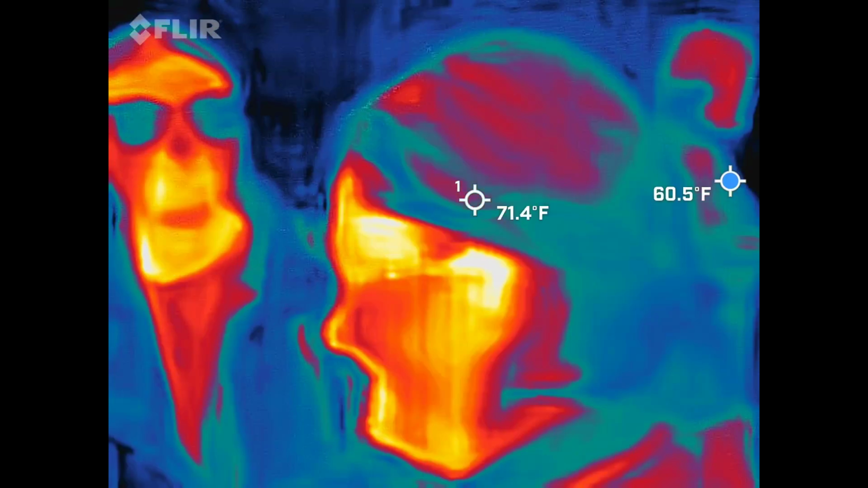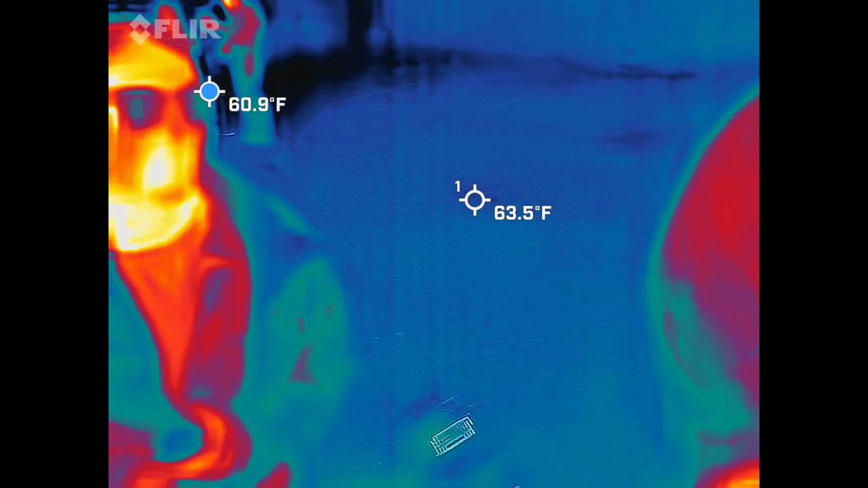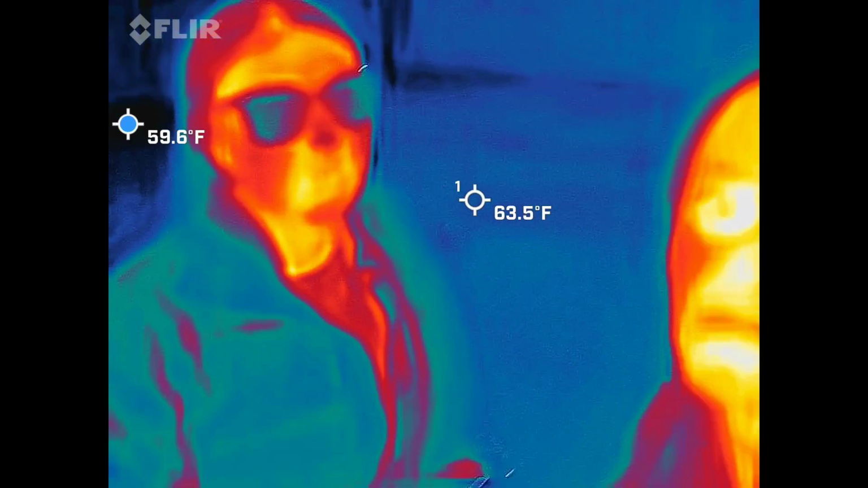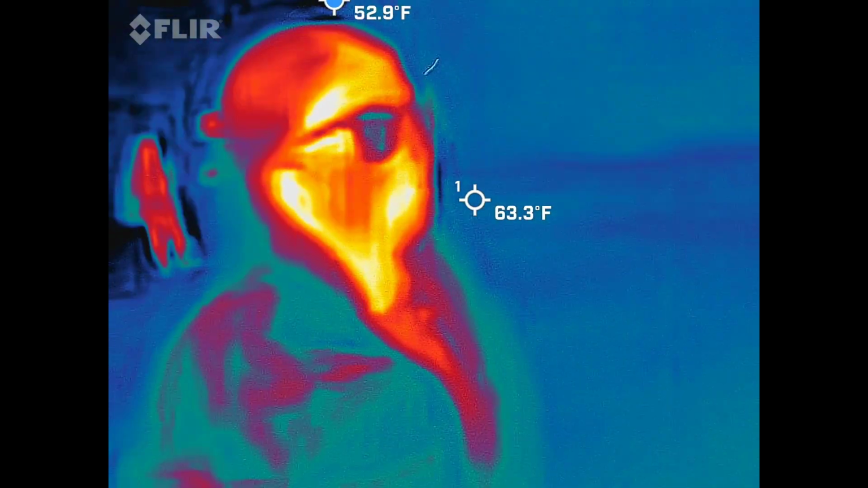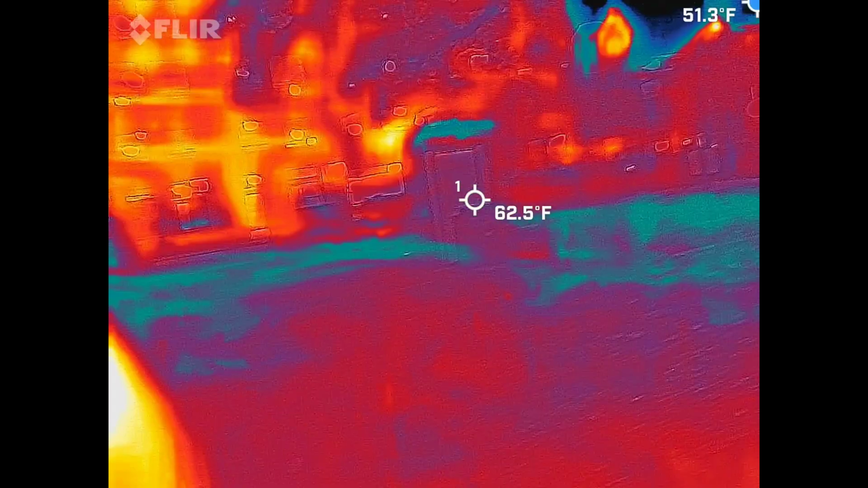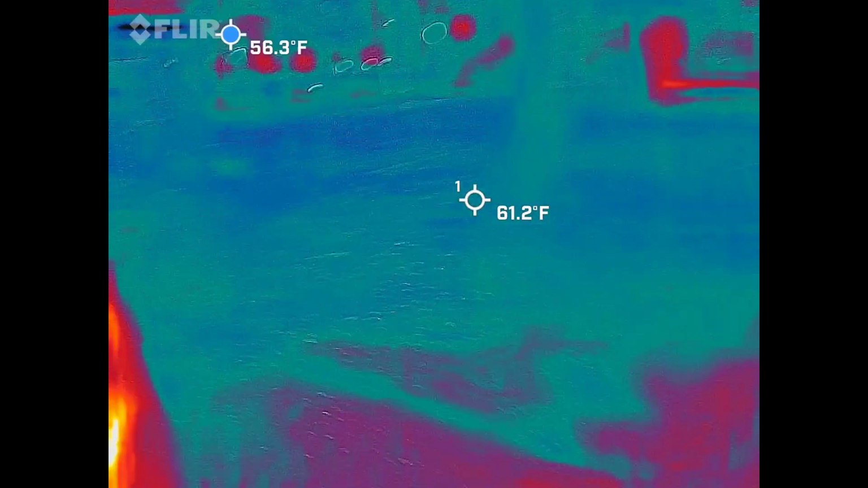What? Nothing. Mine's only fun if we're getting numbers. Looks like Gabby has sunglasses on in this. Okay. Oh, it does. Got your shades on? Think you're cool because you wear your sunglasses at night?